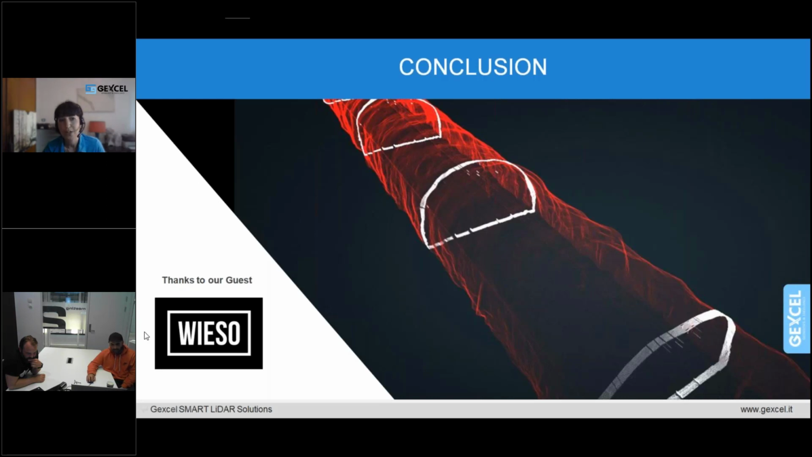Thank you very much, Soros and Petter, for describing this project, but also for underlining all these key points that I think summarize pretty well what a 3D laser scanning project should achieve: being faster, more accurate, increasing safety, and keeping the budget under control.